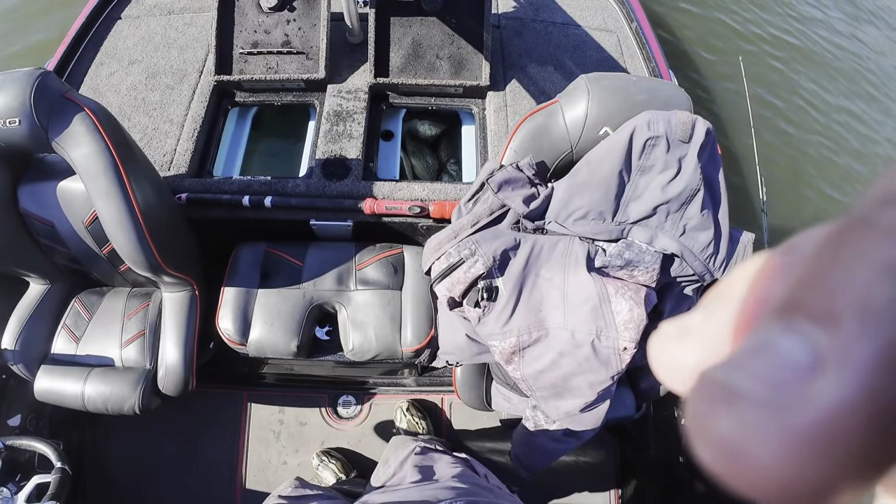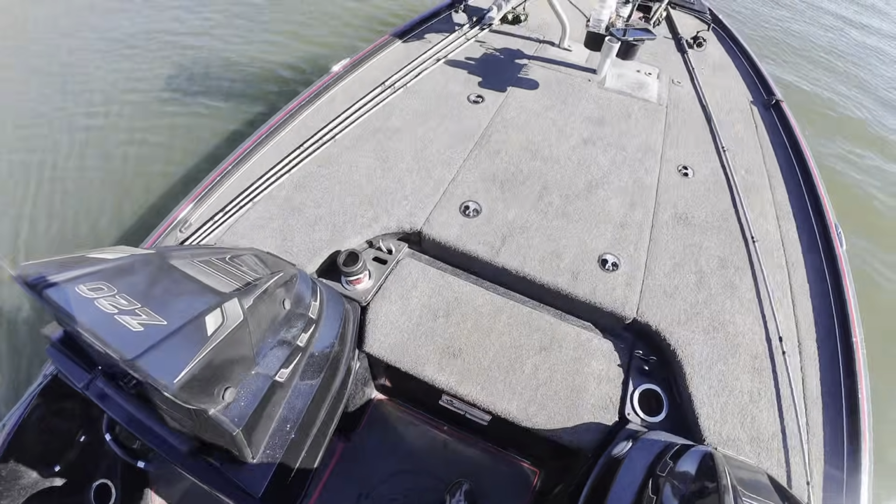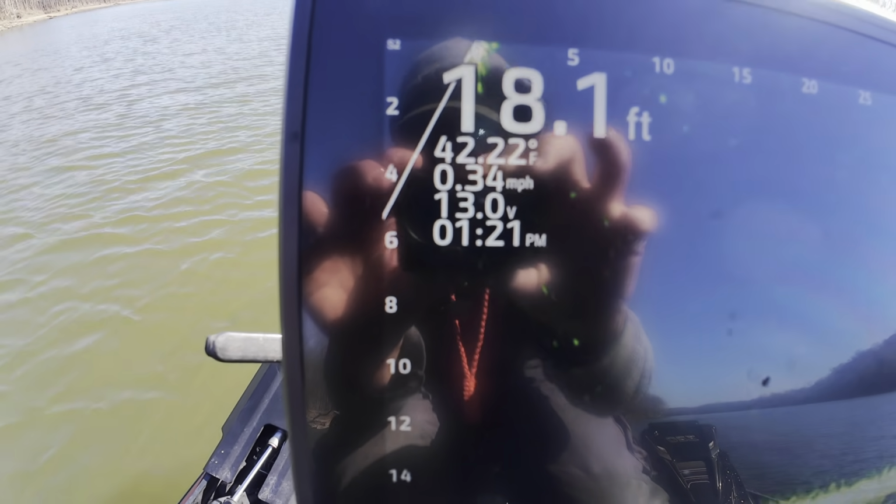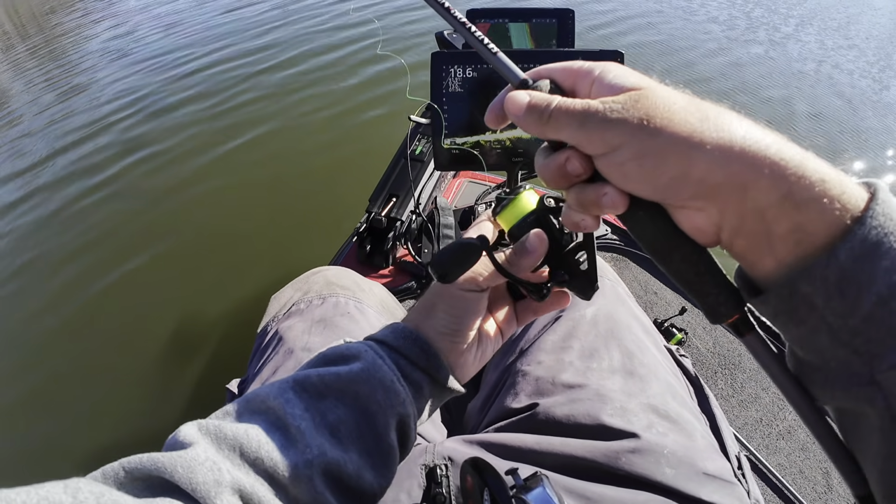And in case you're wondering, that water is cold. My clicker out. 1, 2, 3, 4, 5, 6, 7. That way I can keep track of them from here on in. Water temp check. 42 degrees. It is 1:20 p.m. Definitely feels better with that Real Magic on there now.